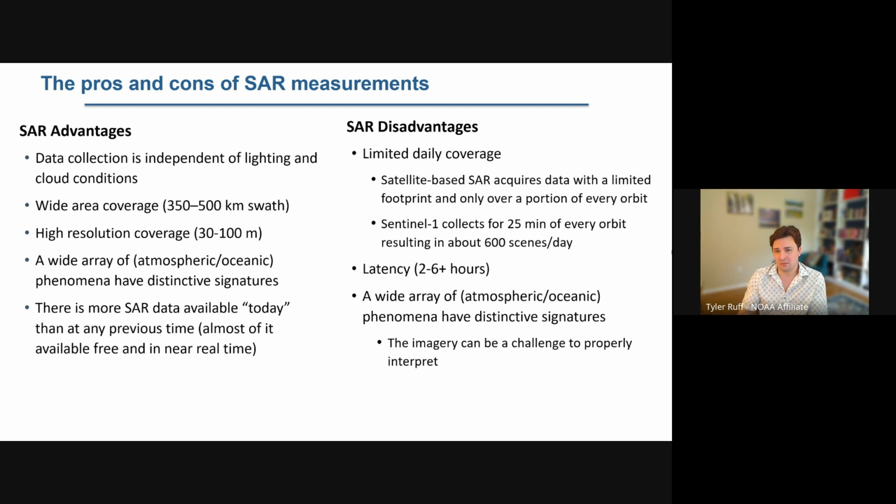And to repeat the bullet point from the left, this wide array of atmospheric phenomena have very distinctive signatures, which means it can be a challenge to properly interpret. This is especially noticeable in C-band SAR imagery, which is what we use. Other bands have their own pros and cons, of course. L-band won't be as sensitive to atmospheric phenomena, but it might not detect as many features on the surface.